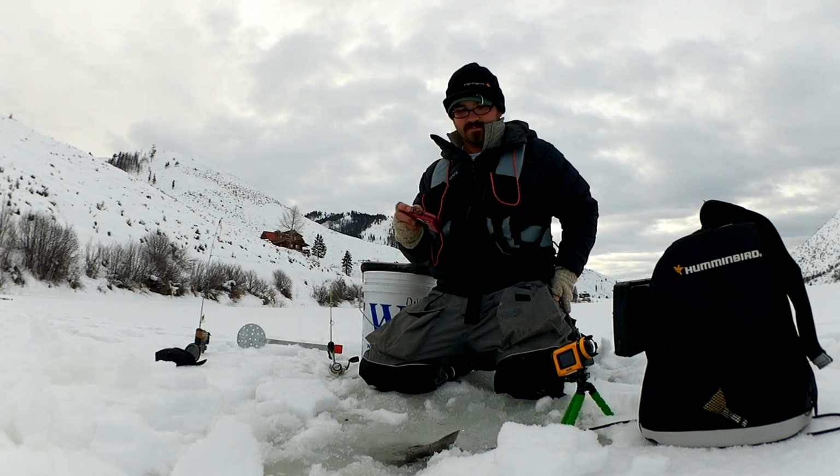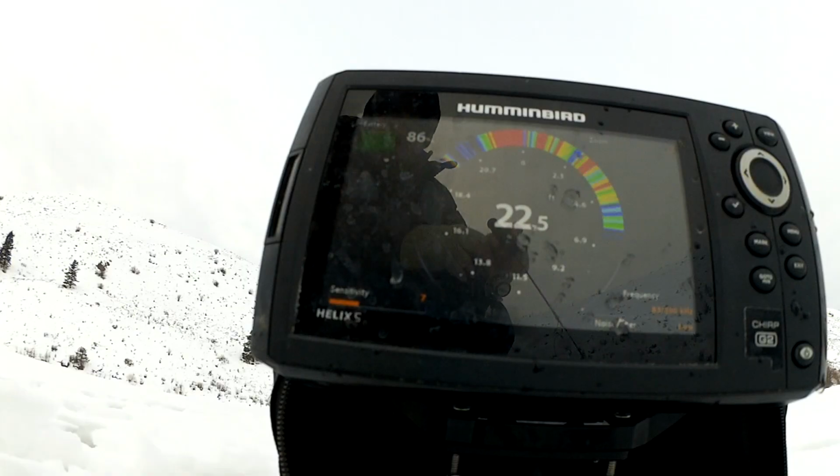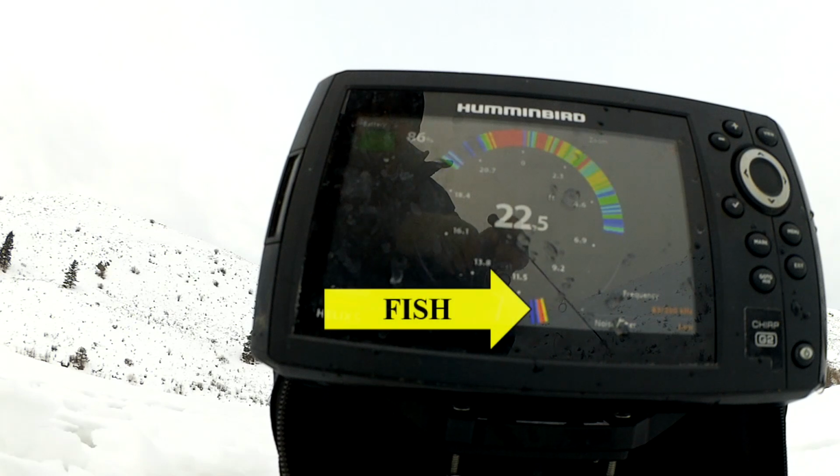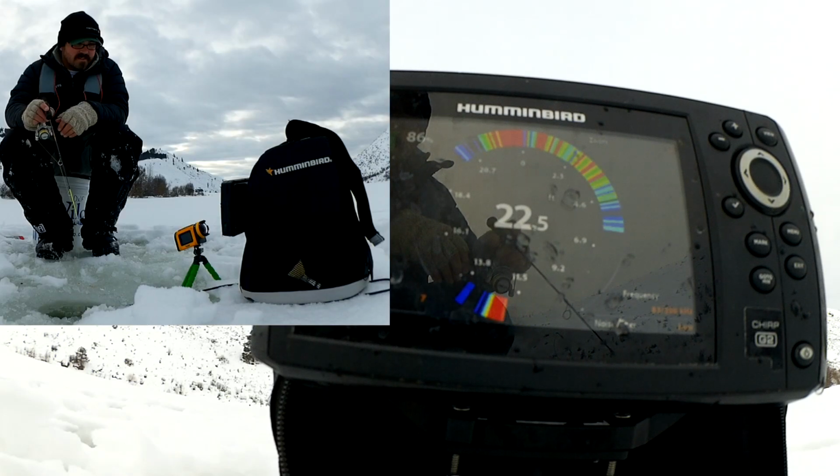There he goes. Down he goes. Oop, there's a fish up here to 11 feet. I'm gonna come up to him. There he is. He's coming in, he's looking at it. He's looking at it. Oh, he didn't take it.